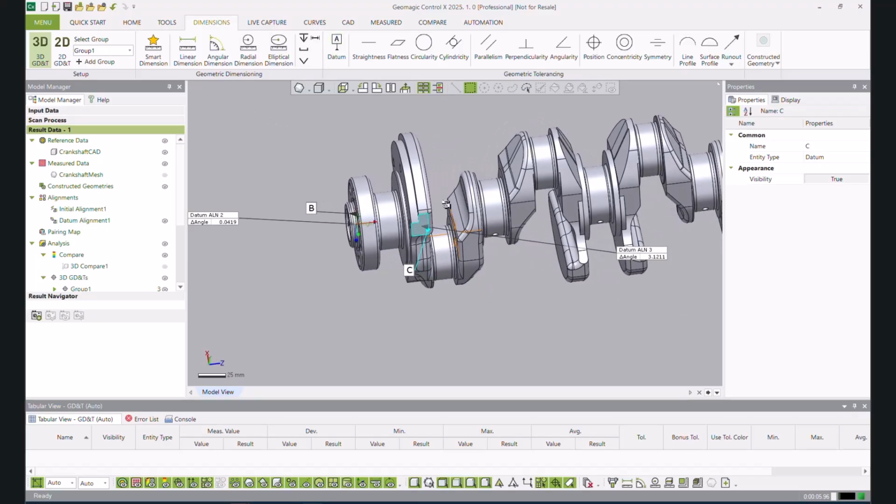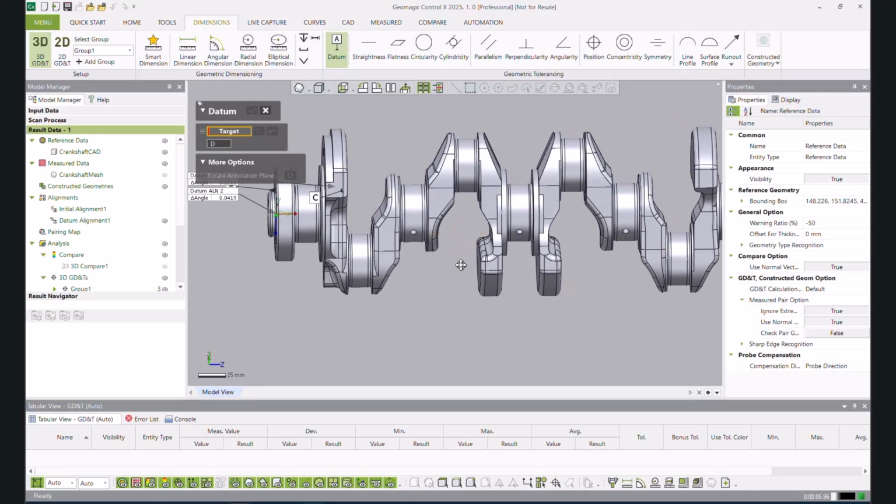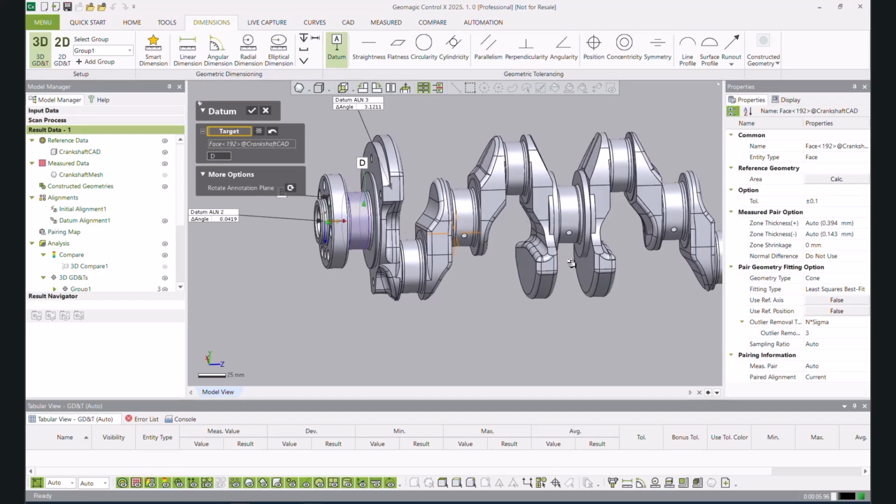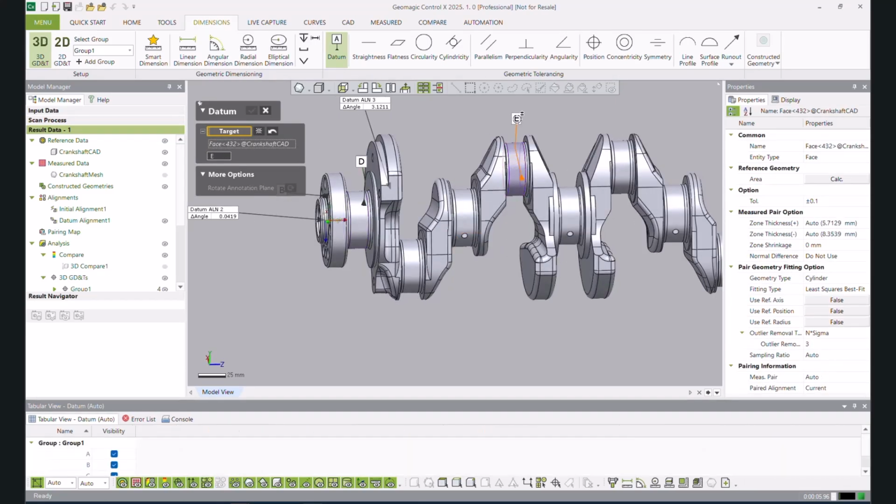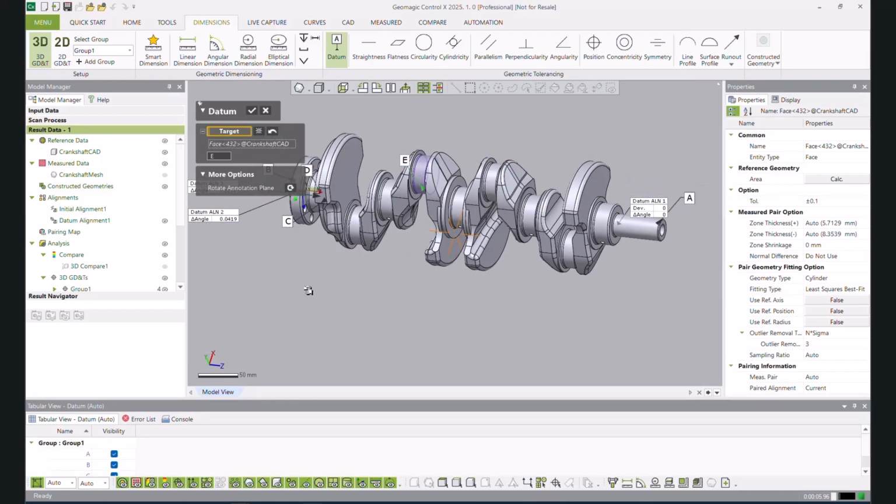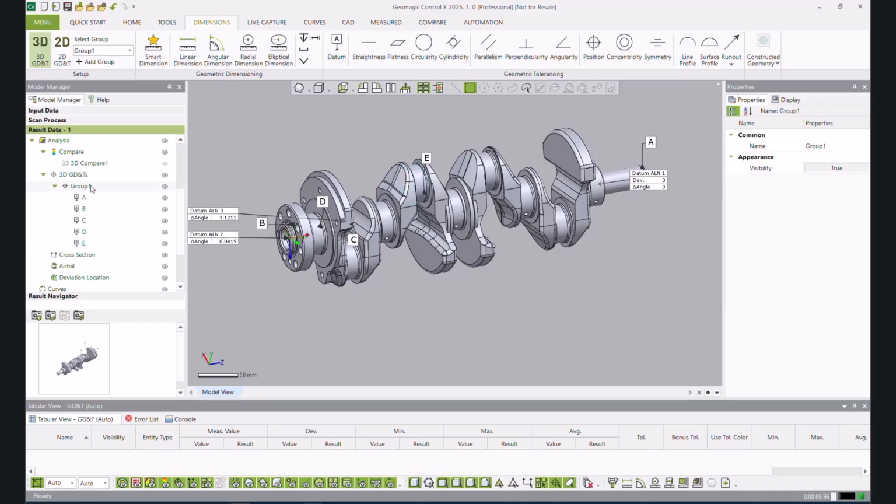There we go. If I wanted to add any more, I'm more than welcome to. Nobody's going to stop me. Maybe I want to add one for this cone here. We'll do one over here, and I think that should do us. There we go. So we've got our first group with datums A through E. You already know what I'm doing now. Changing this.